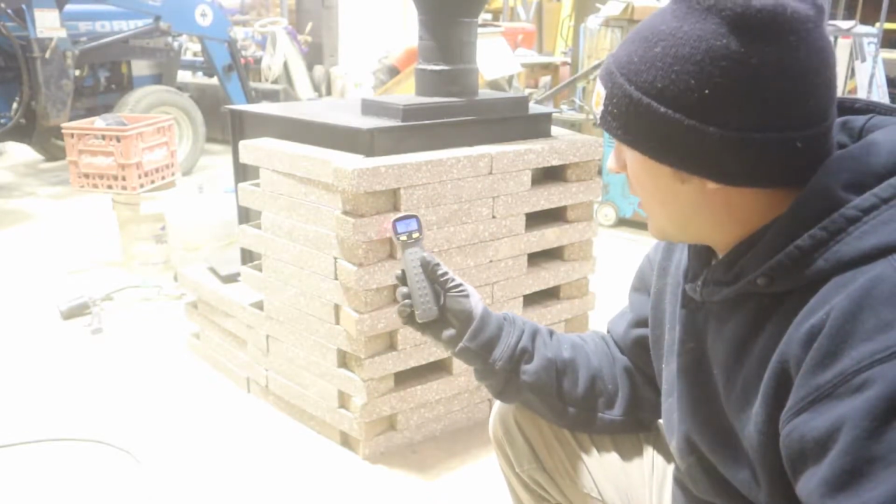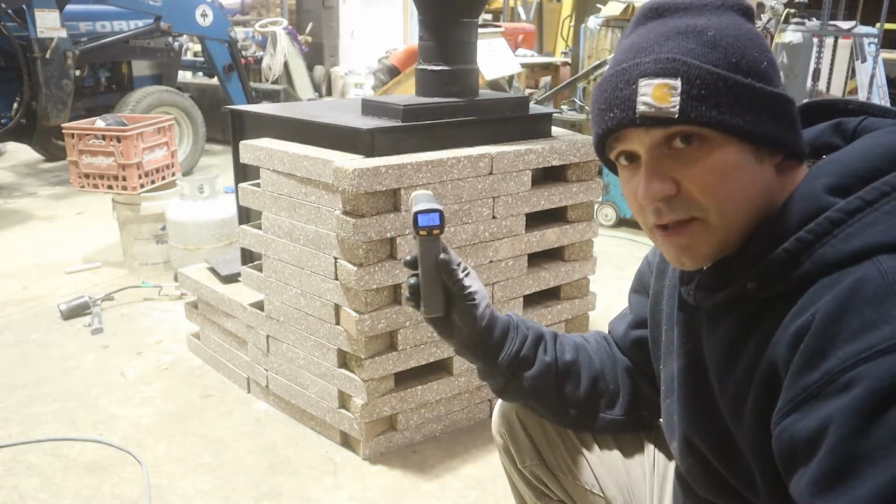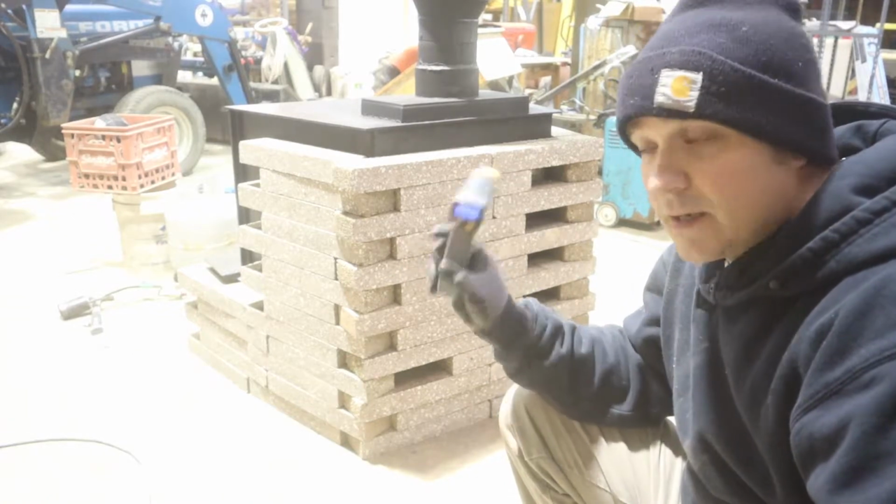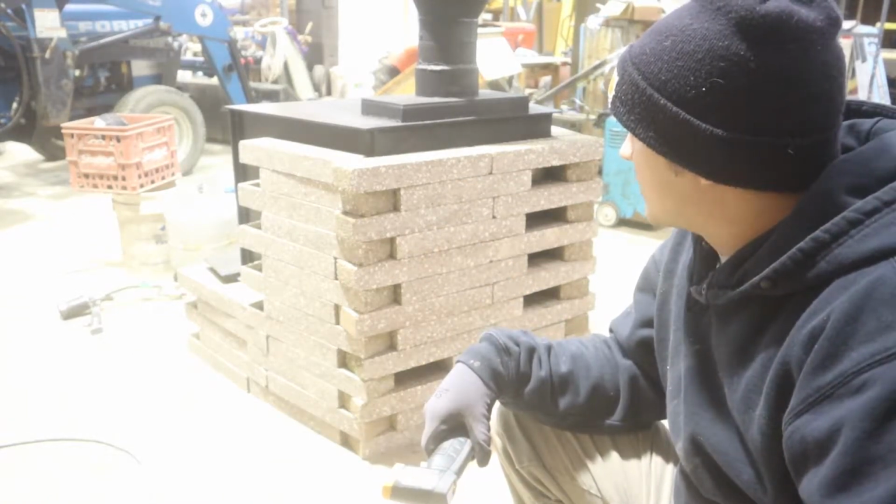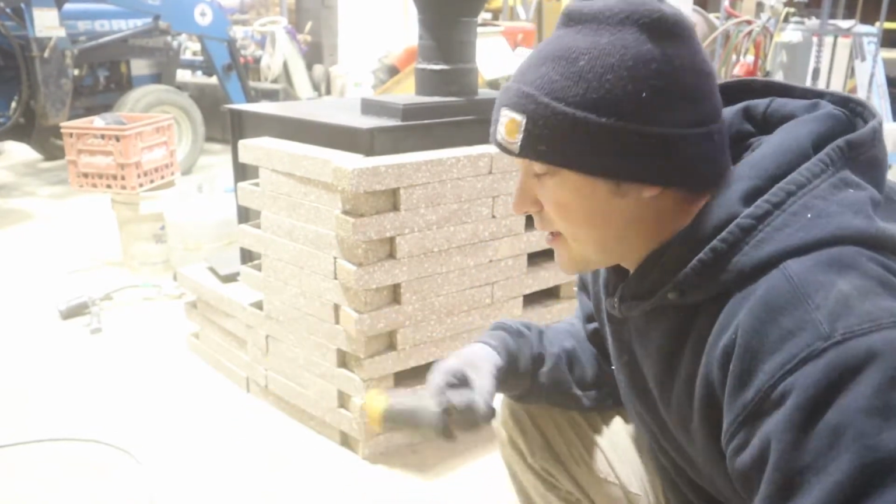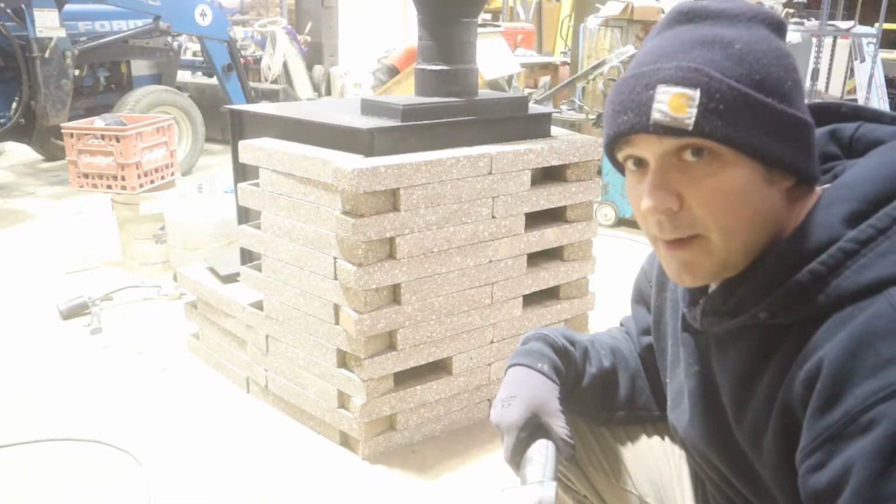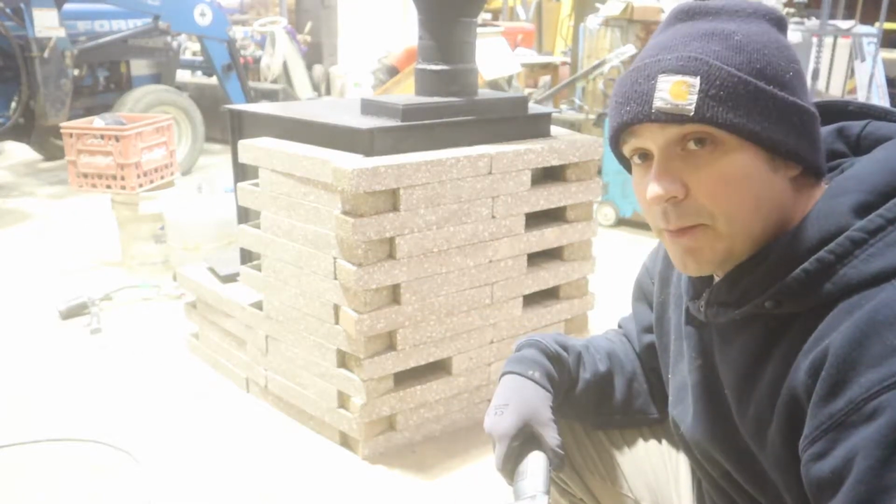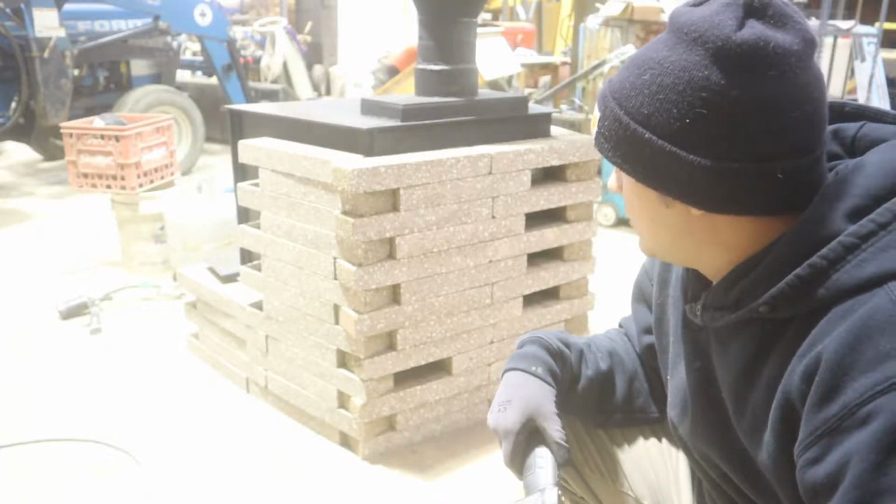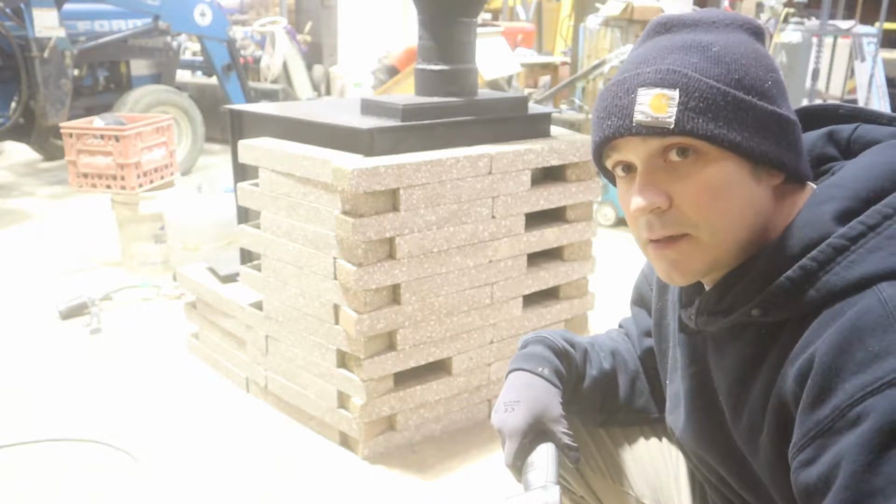But right now we're at 35 degrees, 36 degrees, depending on where I aim it. We have a fire going. I just stoked it up with a couple logs. And it is 40 degrees right now inside the workshop. It's, I don't know, slowly moving up. But let's get into some other projects and see if these blocks next to the wood stove work.